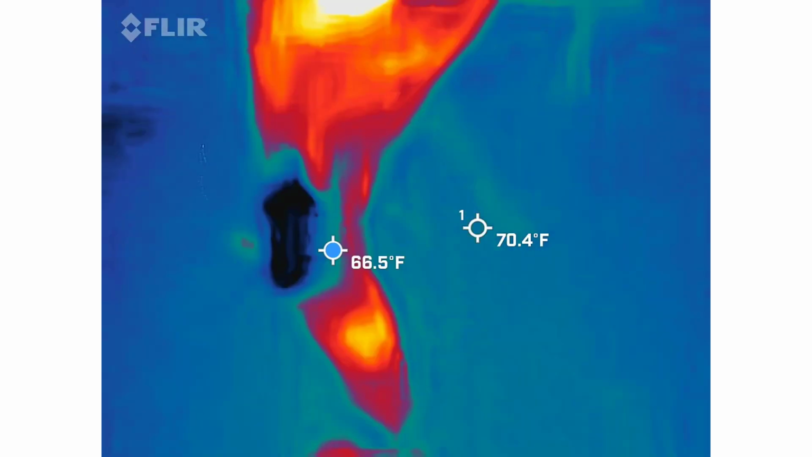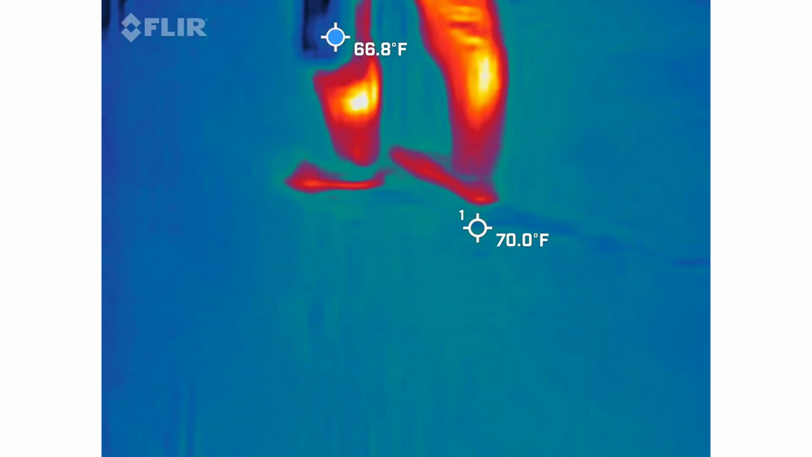Can you turn the volume up on this? Yeah. Just really hoping to get some numbers along with it. You all want this. Gotta make sure you